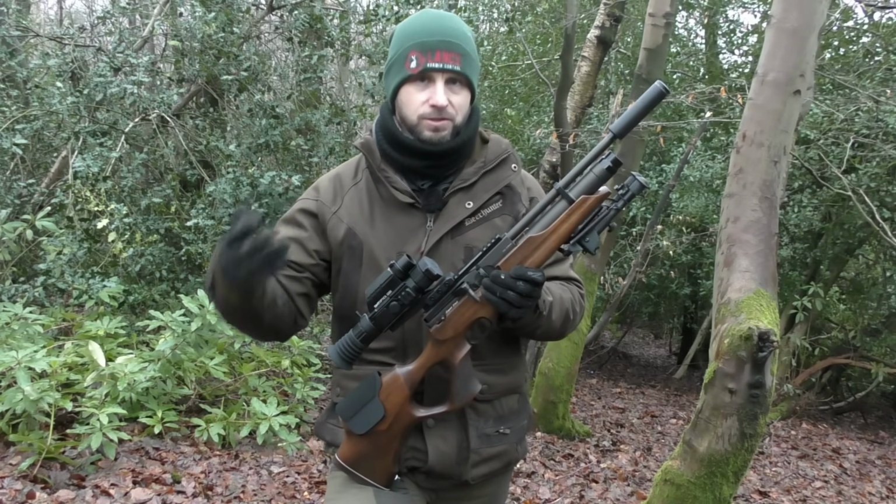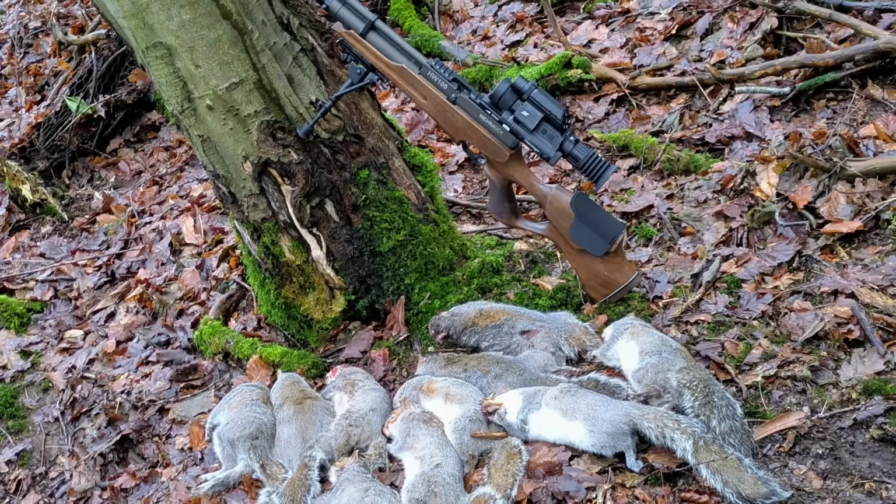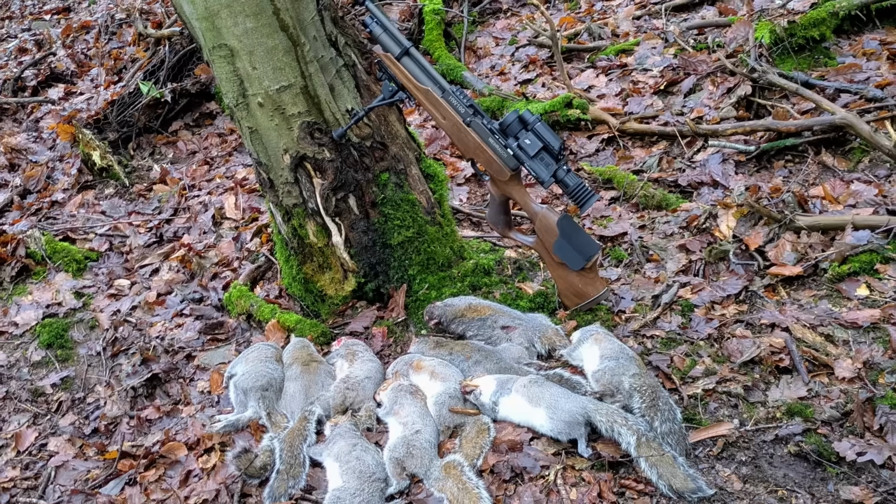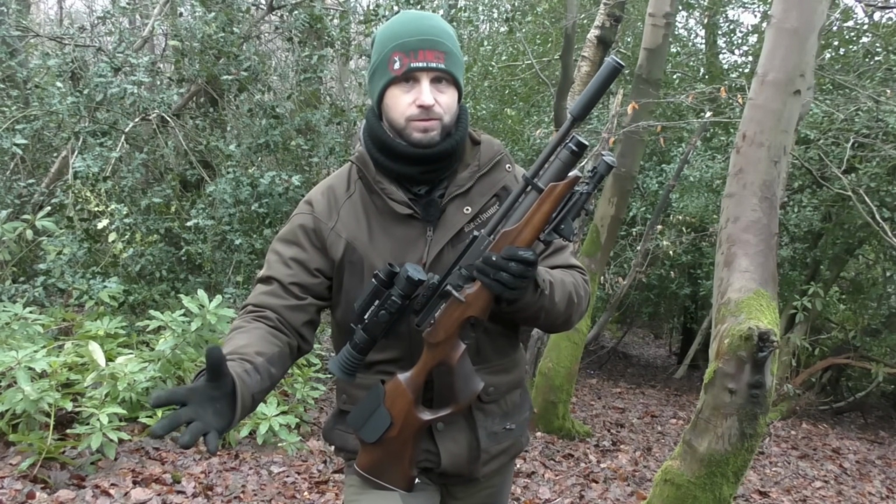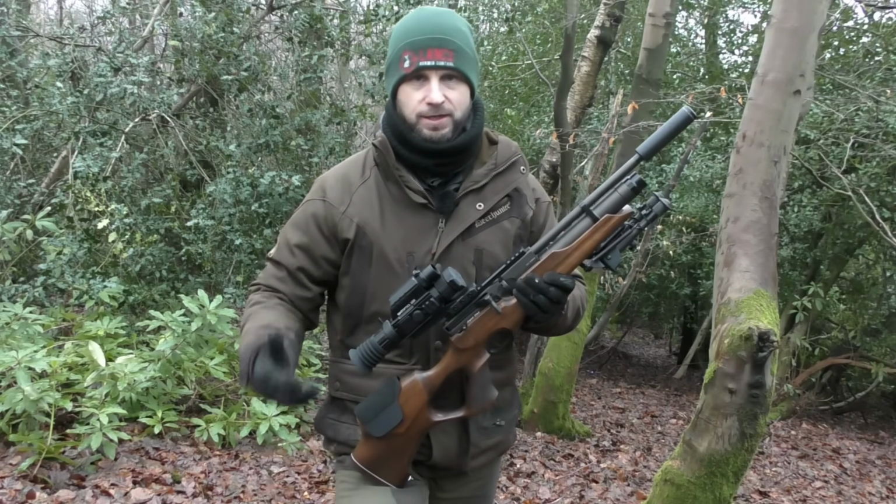Had a really successful afternoon, which I did not expect. So I managed to get these 10 squirrels, and paired with the equipment that I'm using, which I've already gone over, everything works really, really well. Managed to get a decent amount of squirrels, and now this is going to be the last time I'm shooting squirrels for quite a while, as we're now going to go into spring just as winter ends.